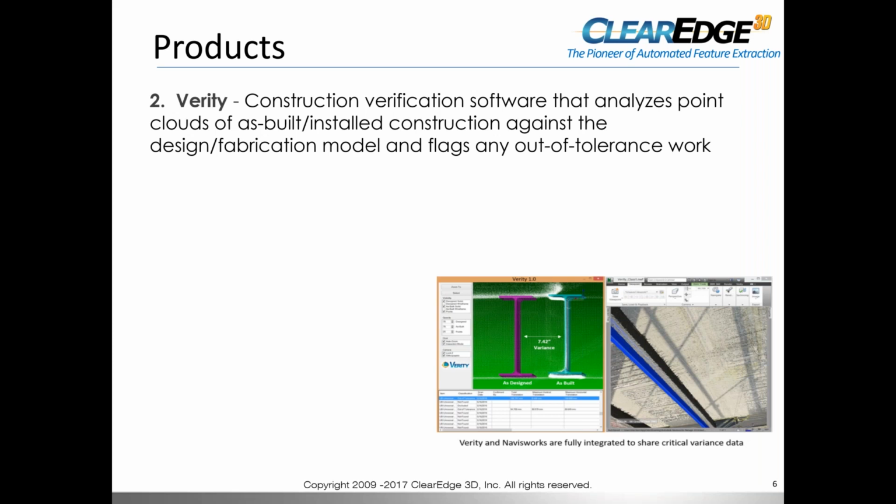The other set of products that we have, which we're going to talk about a little bit later, is Verity. Verity is used for construction verification. What it does is it analyzes your point cloud of as-built and installed construction against your 3D design fabrication model. And what it shows you is what's been installed and what's been installed out of tolerance, and it tells you how far it's out of tolerance. And really the key is to point out any errors early on, so it could reduce your cost for rework. It's a companion to Navisworks, so it works within Navisworks.